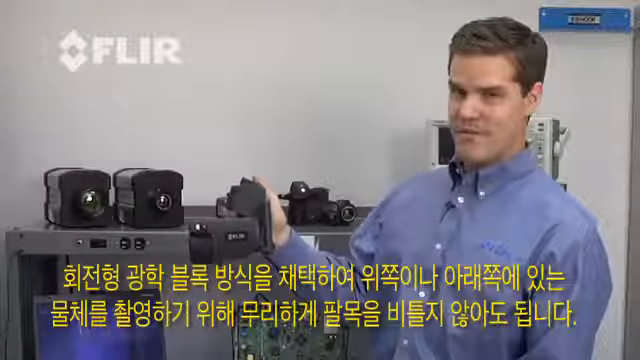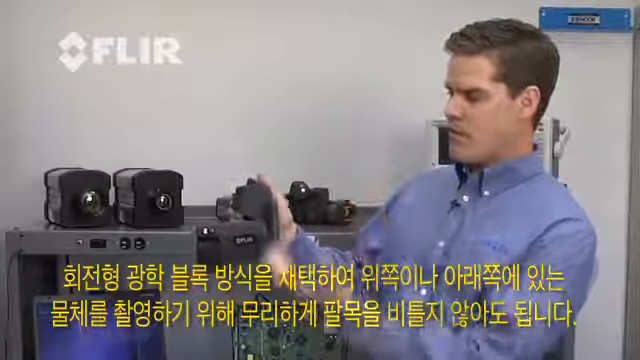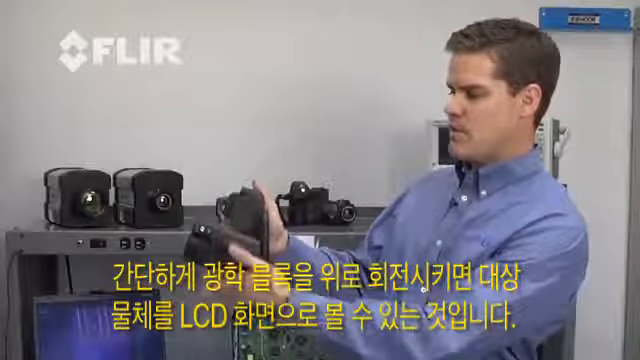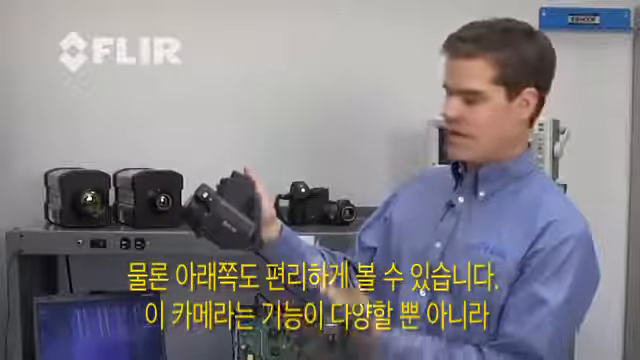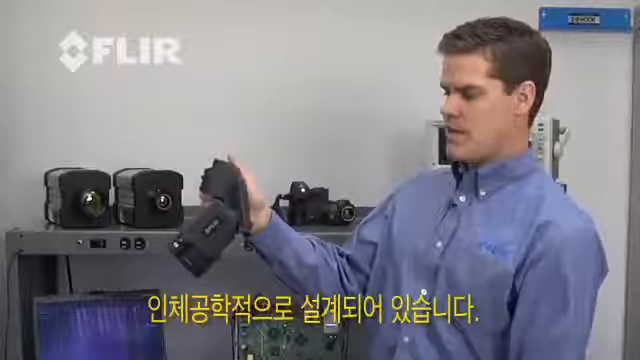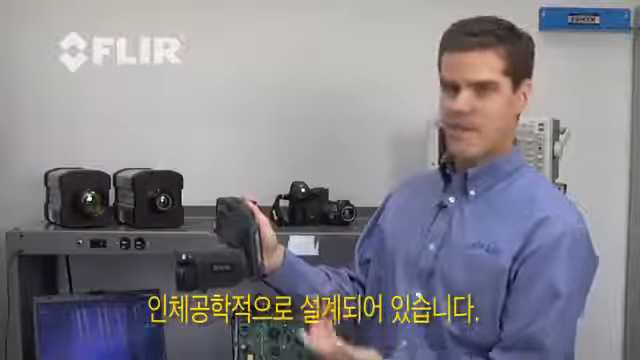One great feature you may have noticed on the camera is that it allows me to view images above or below me without having to stress my wrist by using the tiltable image block. I simply tilt it up. Now I can image above me and still have a great view of the LCD screen. If I'm looking below me, very similar. It's a very versatile camera and makes it ergonomic to use.